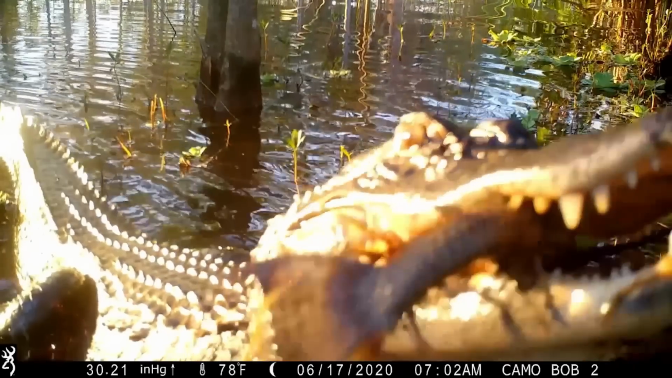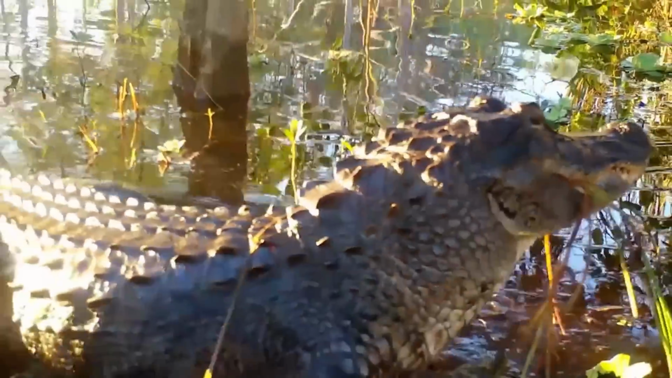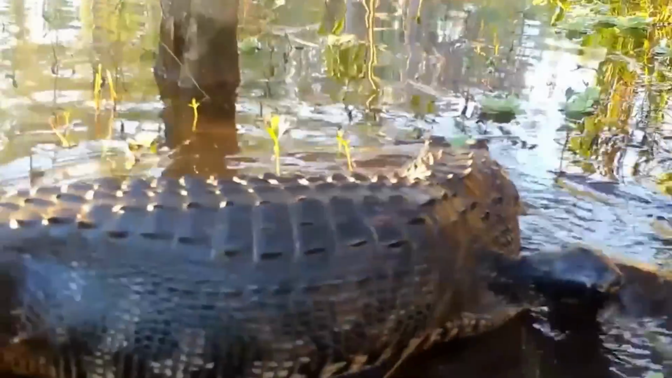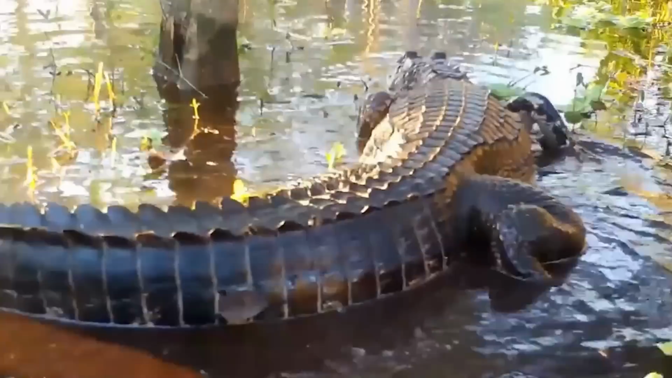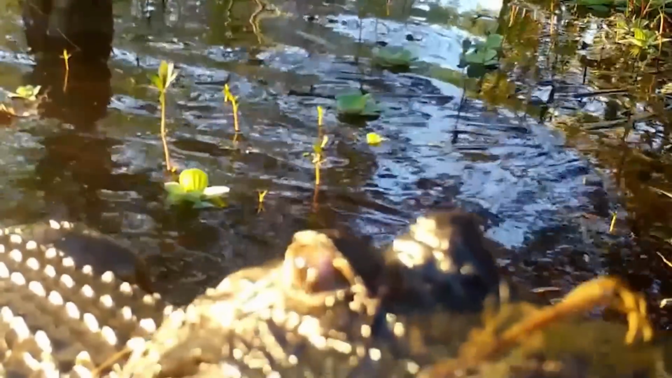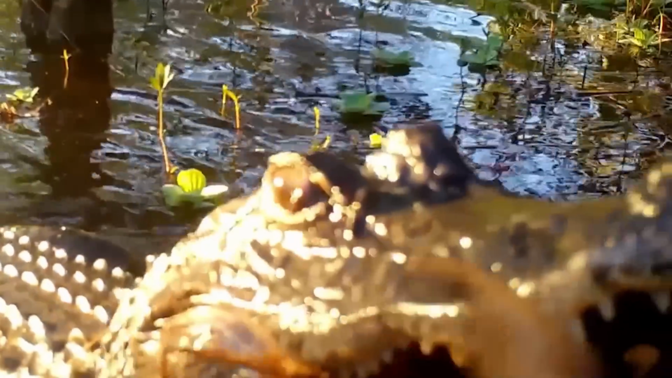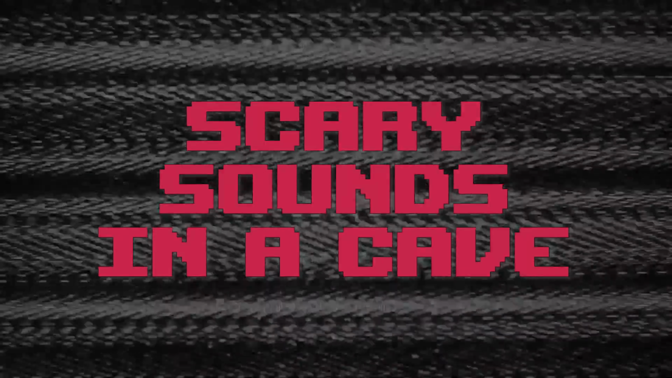It has a strong jaw and a set of sharp teeth, features which enable its prowess in hunting. As the alligator leaves the site, it leaves a glimpse of its scaly body for us to admire. This thrilling footage reminds us of the untamed beauty of the wild, but also its captivating ferocity.